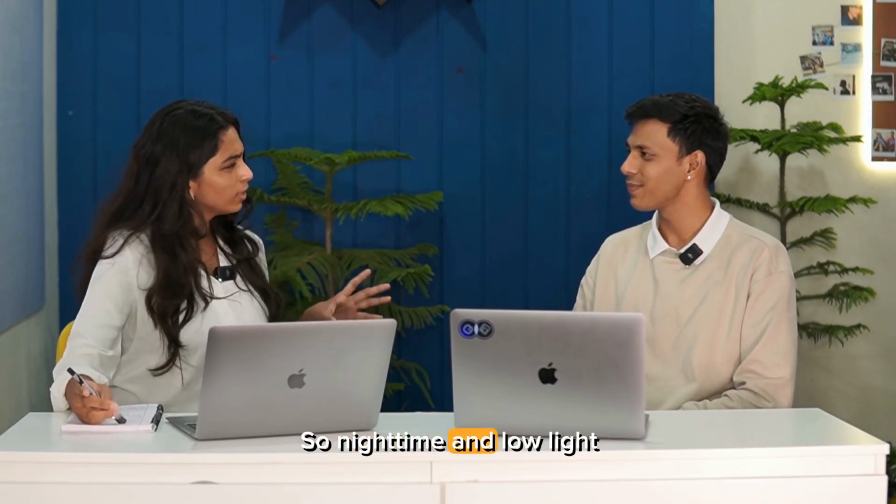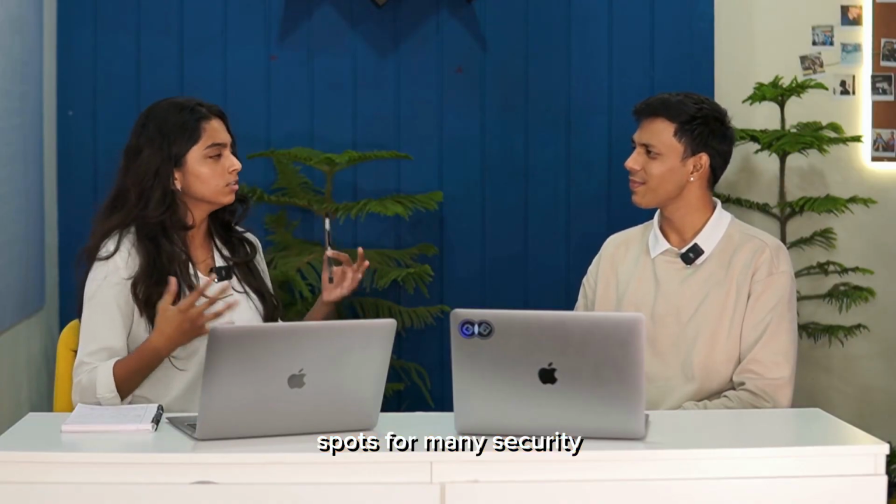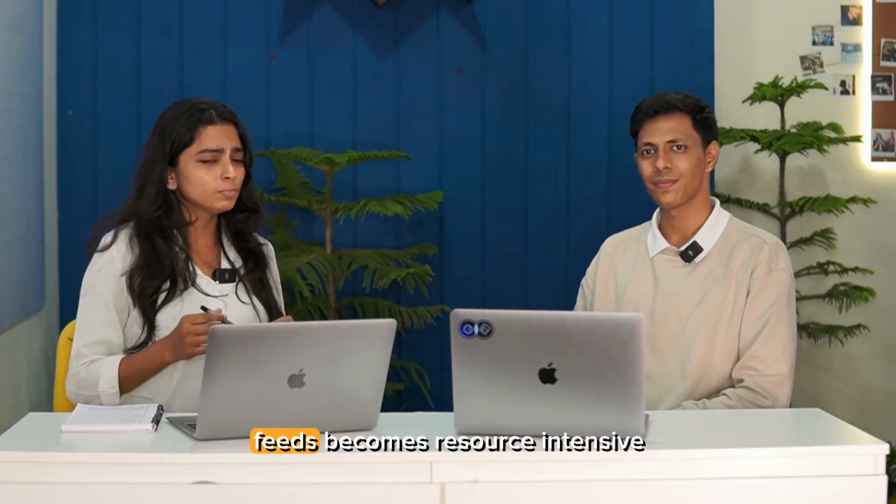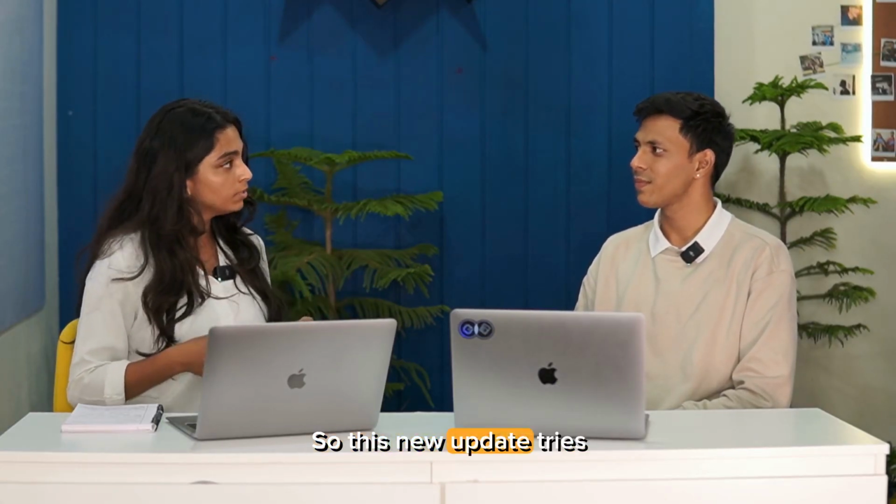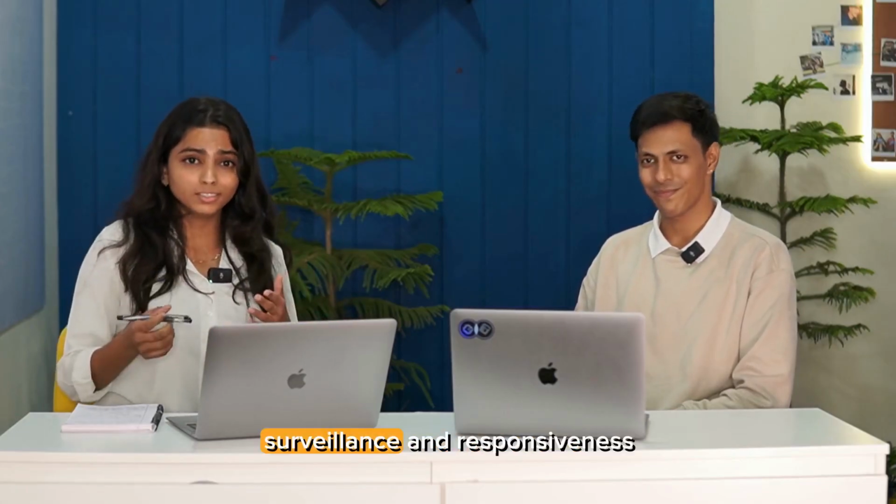So, nighttime and low light conditions create a lot of blind spots for many security surveillance workflows. Continuously monitoring live feeds becomes resource intensive and error prone. So, this new update tries to fix that, right? We have around the clock surveillance and responsiveness for the team.